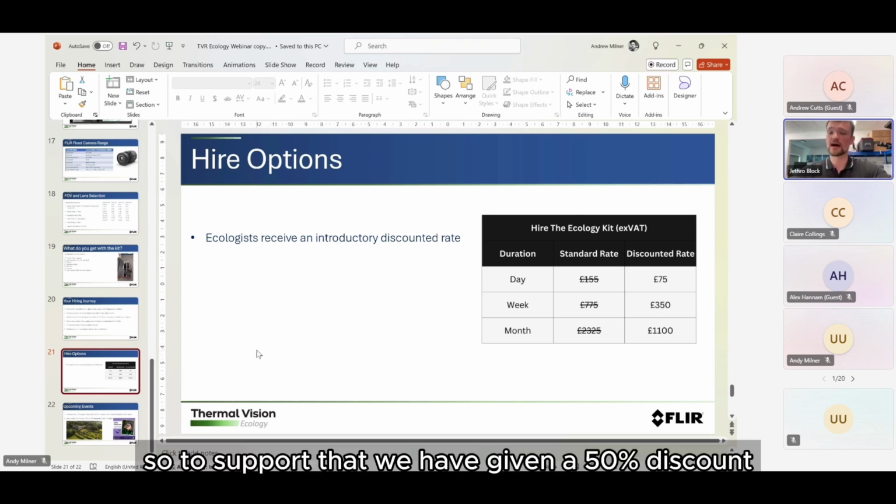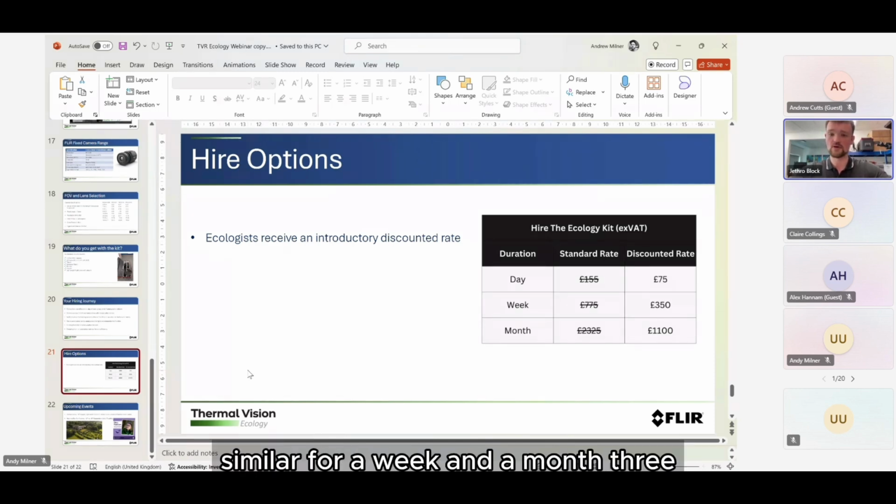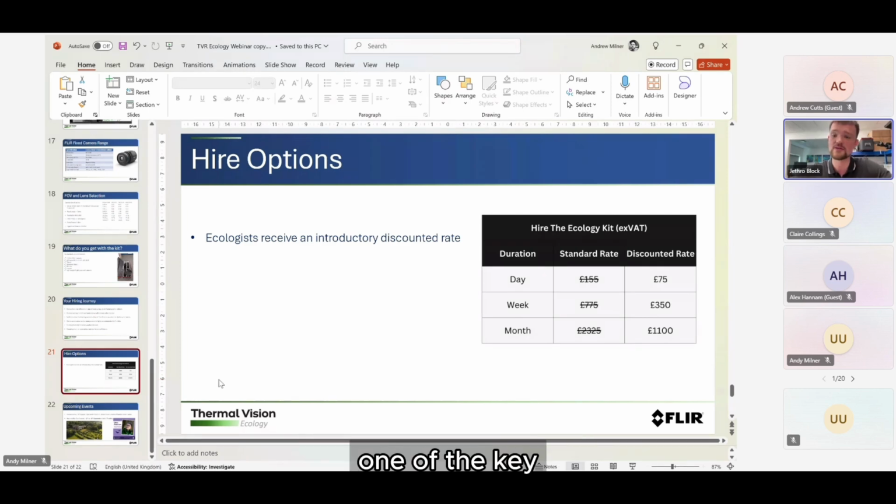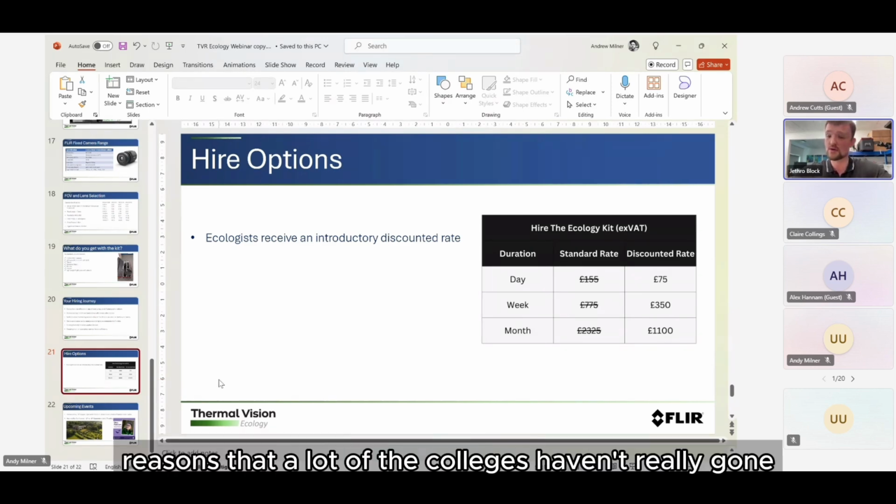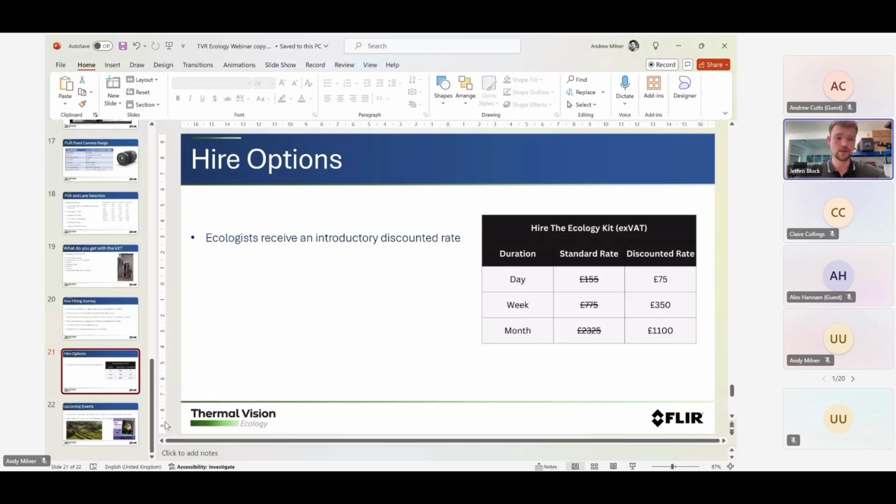So to support that, we have given a 50% discount. Typically, renting out a FLIR A700 would cost £155 a day. We've discounted that down to £75, and as you can see, similar for a week and a month, £350 and £1,100. So we're really doing the best we can here to make it a cost-effective solution. We realise in the past, thermal has been quite an expensive option, which is probably one of the key reasons a lot of ecologists haven't really gone for thermal imaging, but we're doing our best to counteract that. Yeah, next slide, please.